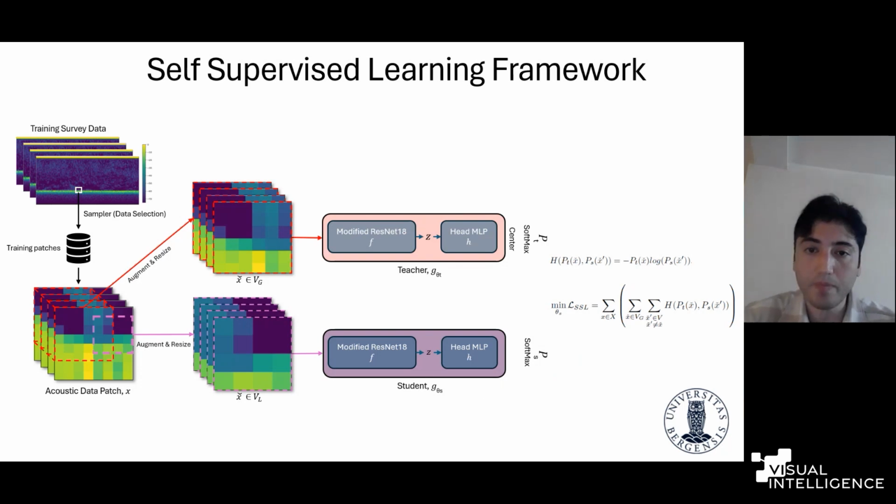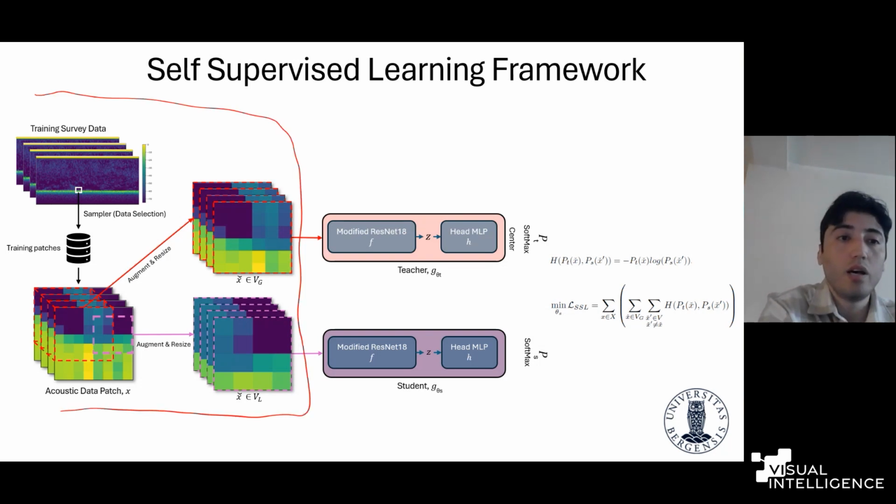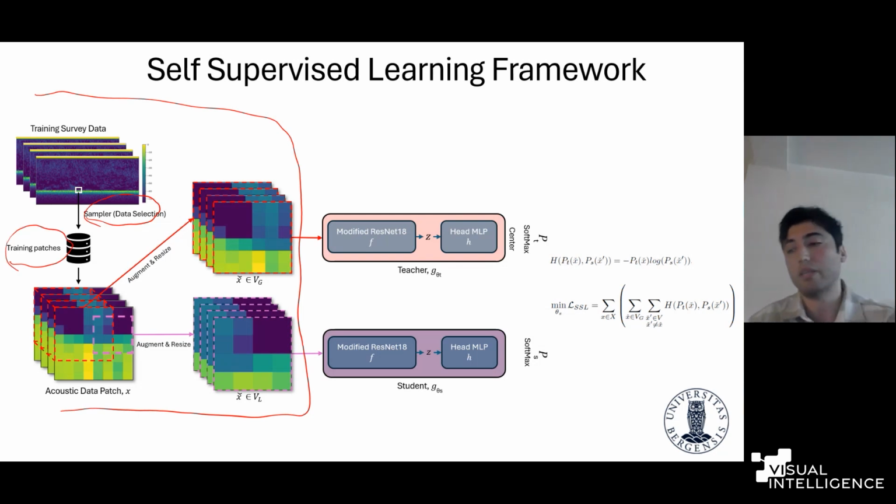During the learning phase, the input data structure is also different. This is the data feeding process, for example. From the training survey data here, we extract the patches. So the sampler, the data selection procedure, which we also investigated with different kinds of data selection procedures and compared. I will discuss this later. And when we create our training patches, which is basically the training data, it consists of 8x8 patches. By the way, we opt for 8x8 patches to capture the fine details, the high resolution.